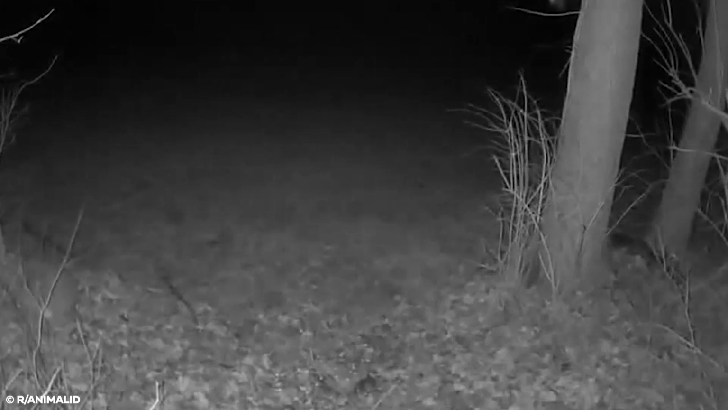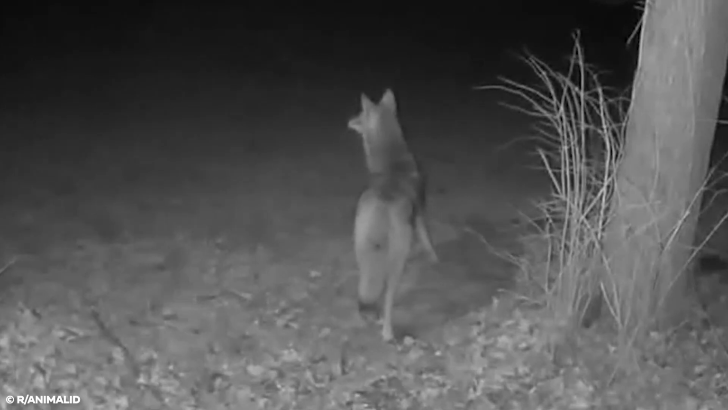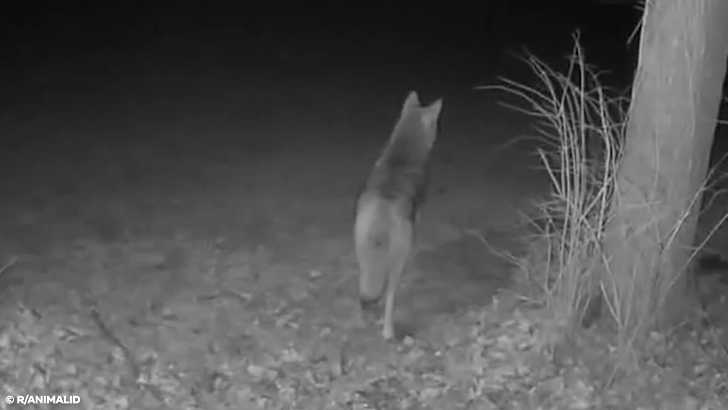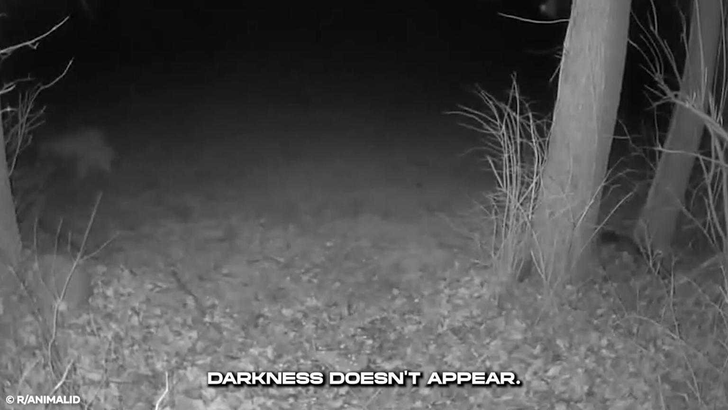darkness ahead of it. The wolf sees something frightening in the trail it watches. It takes off in the opposite direction. The darkness doesn't change, and what hides in the darkness doesn't appear.